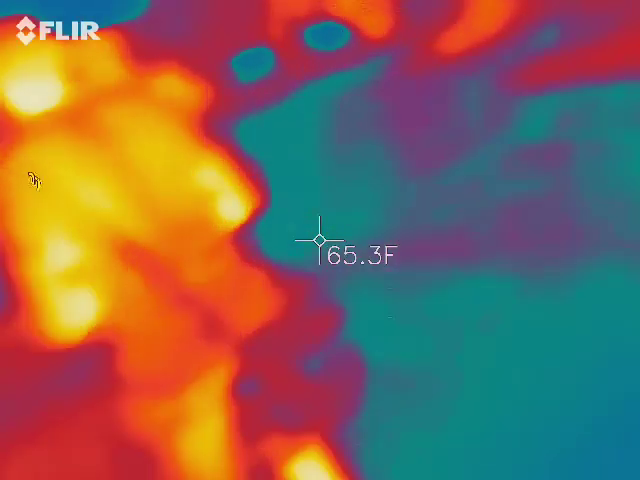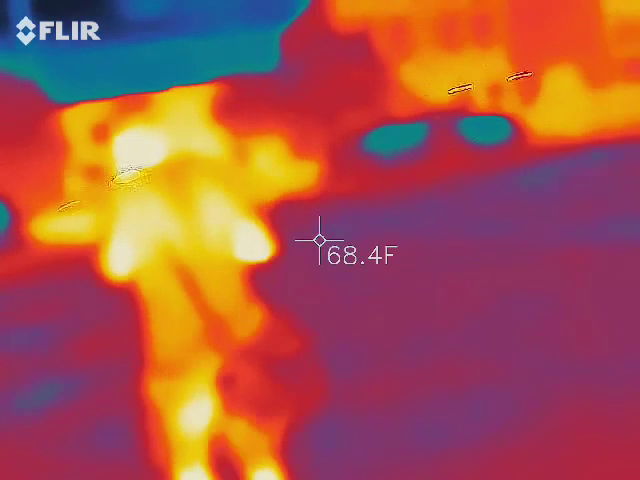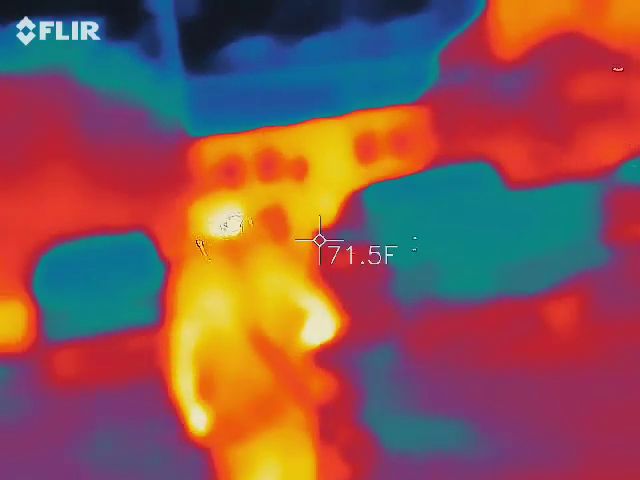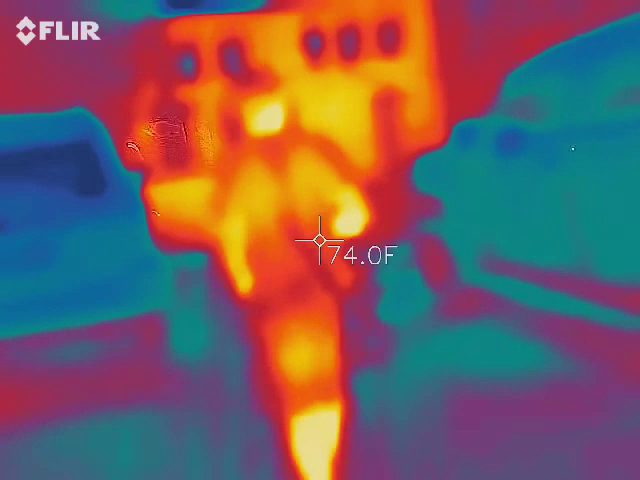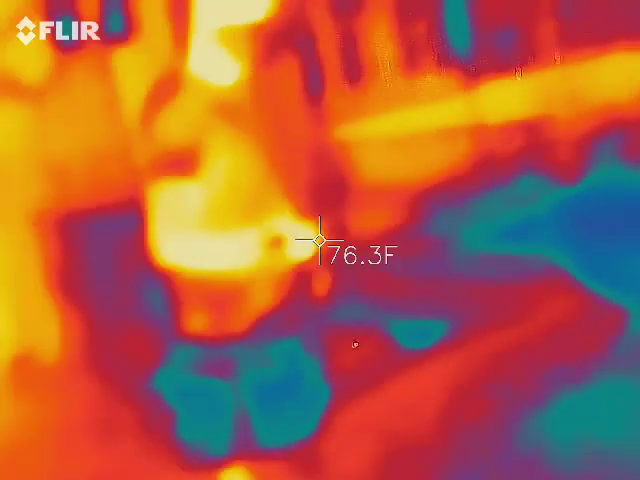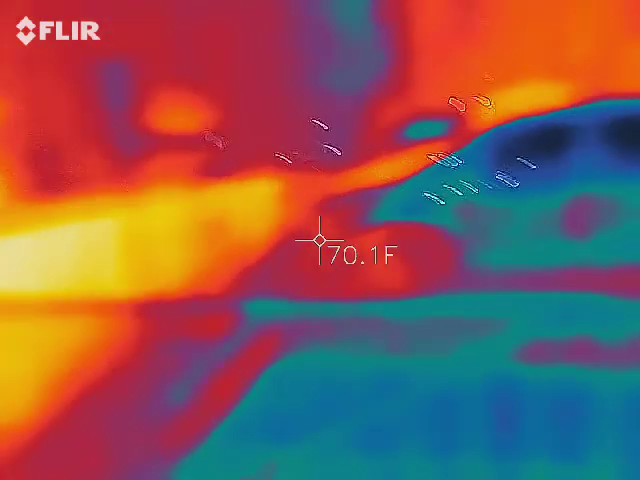What's the spot here? You just step down. This is a 1 up, 3 down. 1 up, 3 down. You see? And then kind of another trick here.